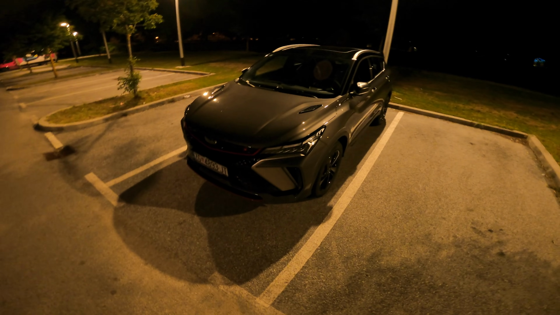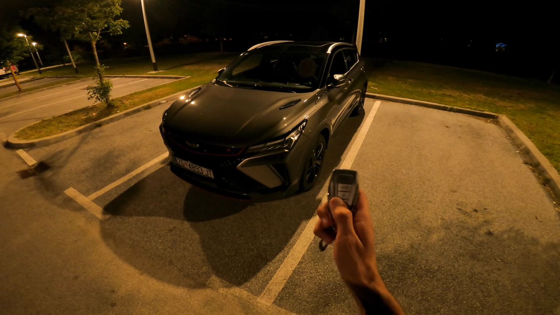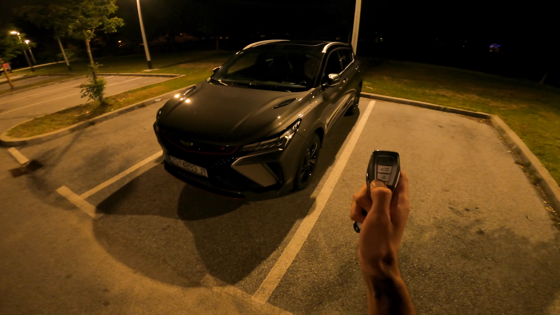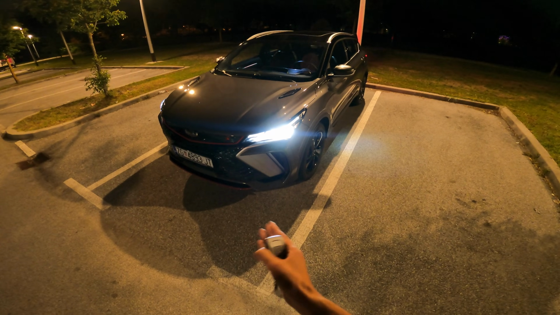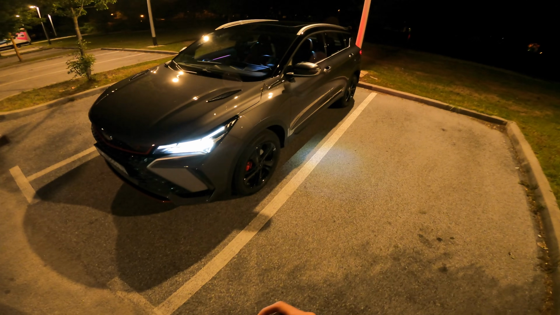In front of us is the Geely Coolray. It's a small compact SUV, really nice car. The Chinese are really doing a great job. Now, if we unlock it, you can see the turn signals, you can see the bright LED headlights. We're going to test these outside the city, so we're going to see the performance.